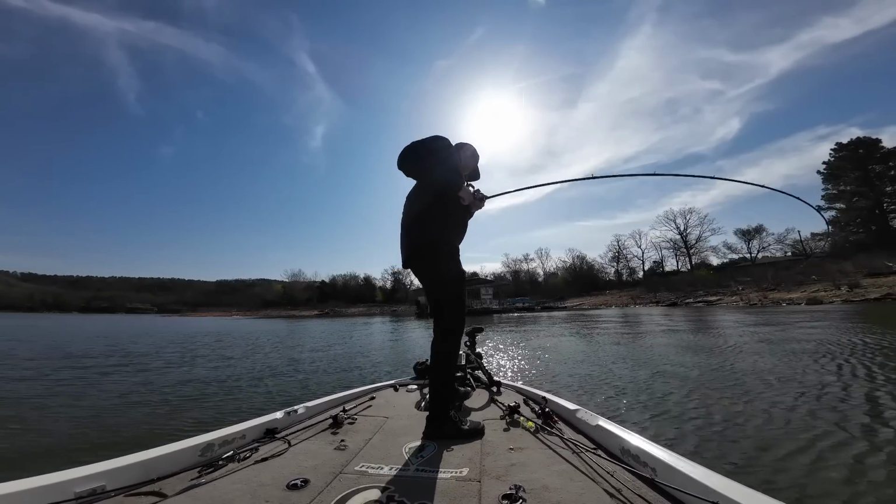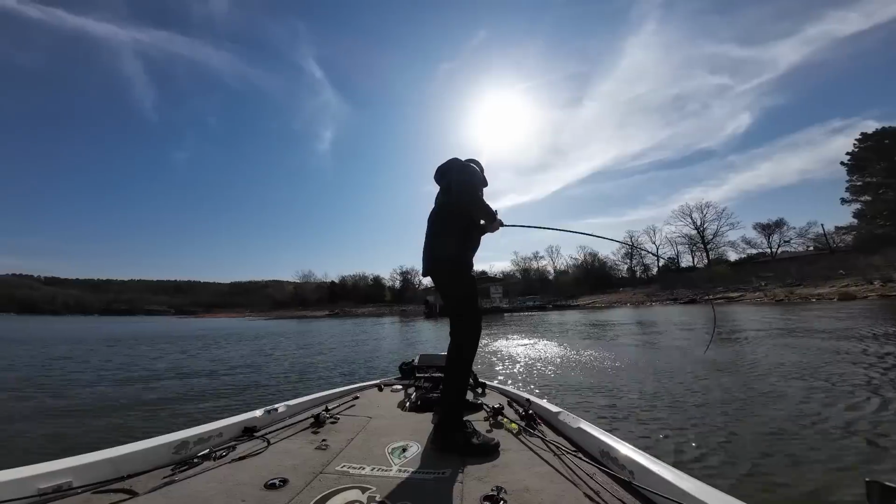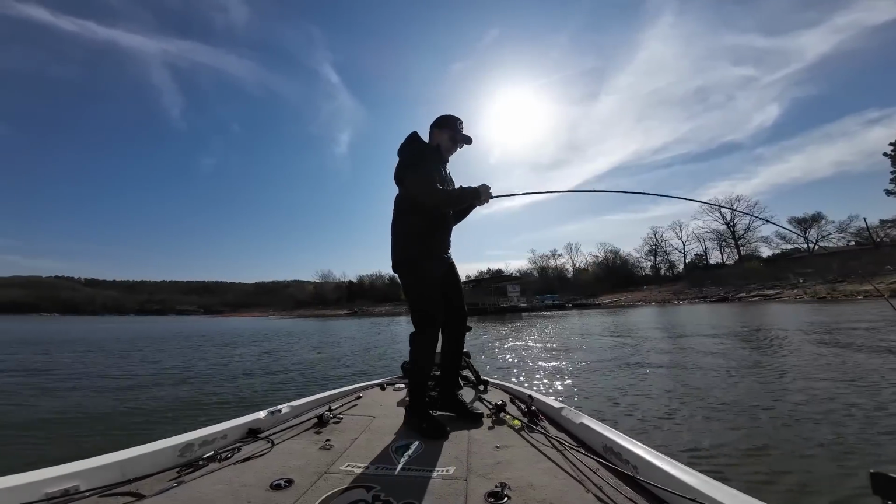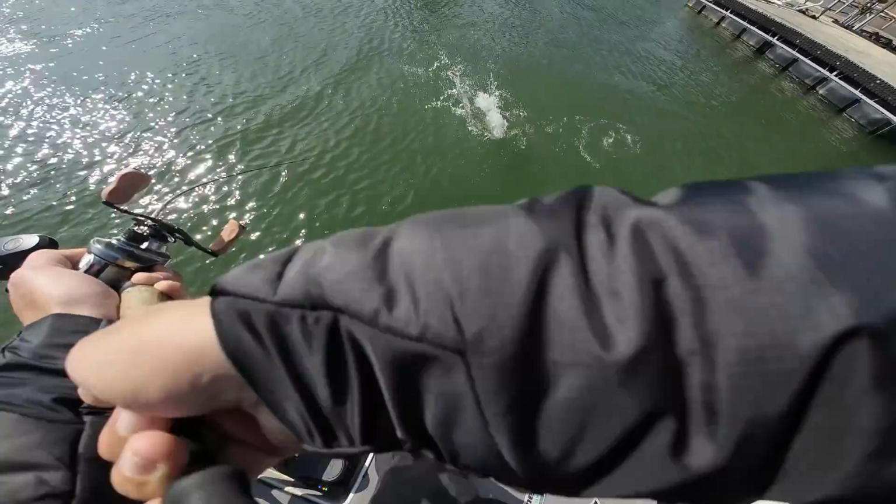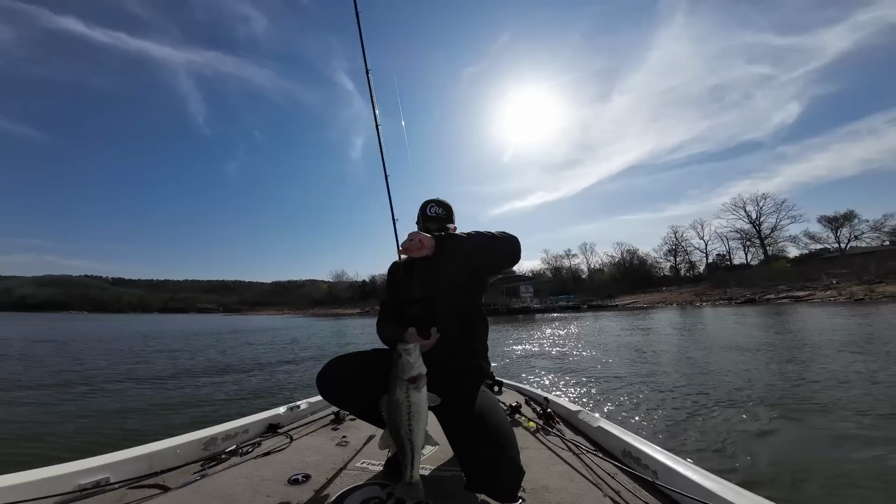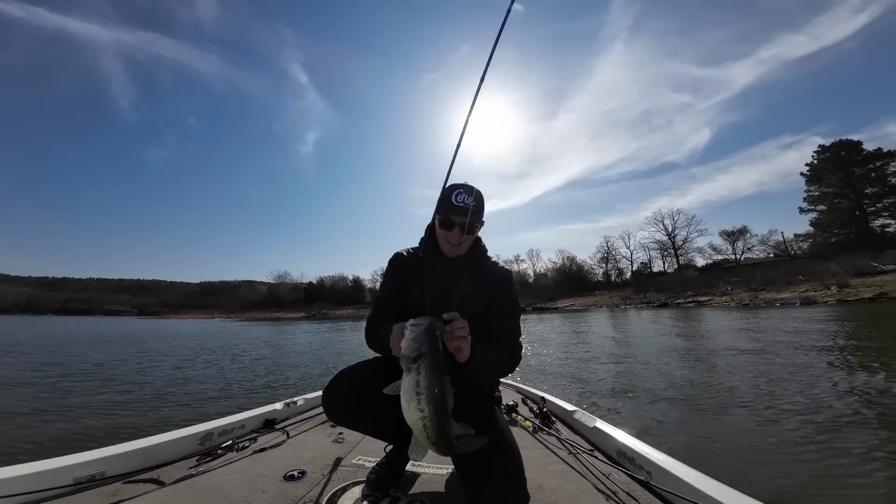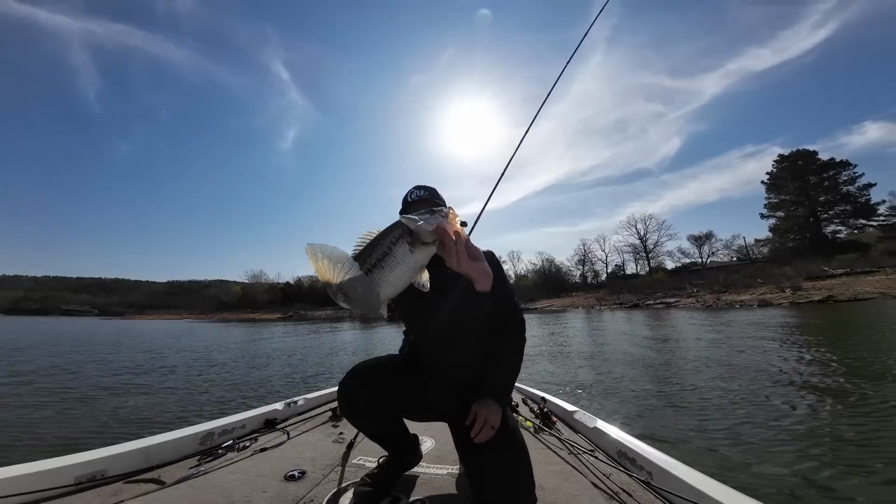Got him. There we go. Ooh, good one right here. That's what I'm talking about. I knew this was gonna work, guys. This is a good one on the swing head here for Beaver. Oh, get up here, fish. Nice largemouth.